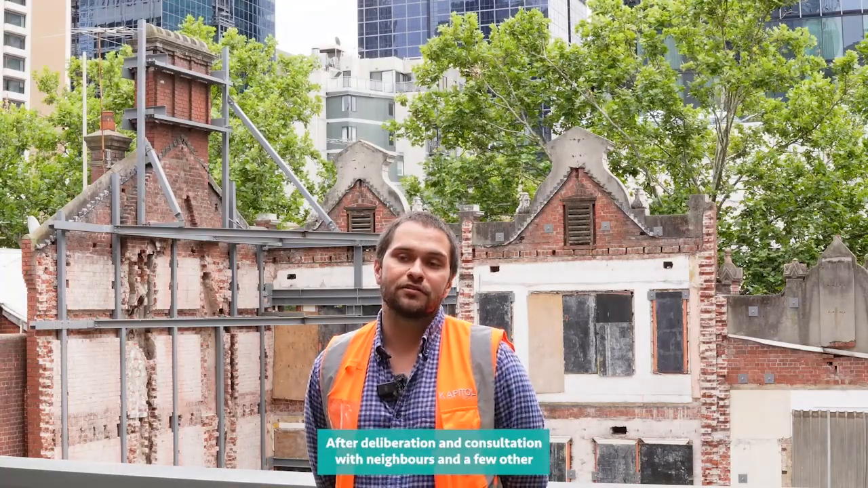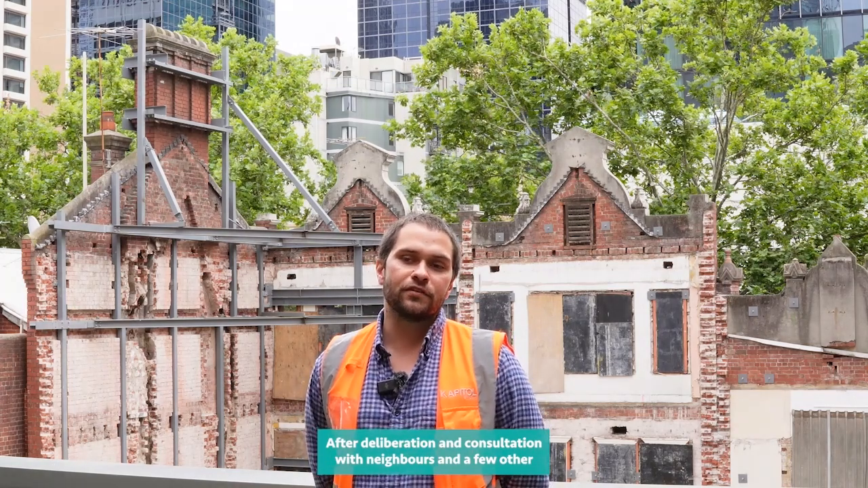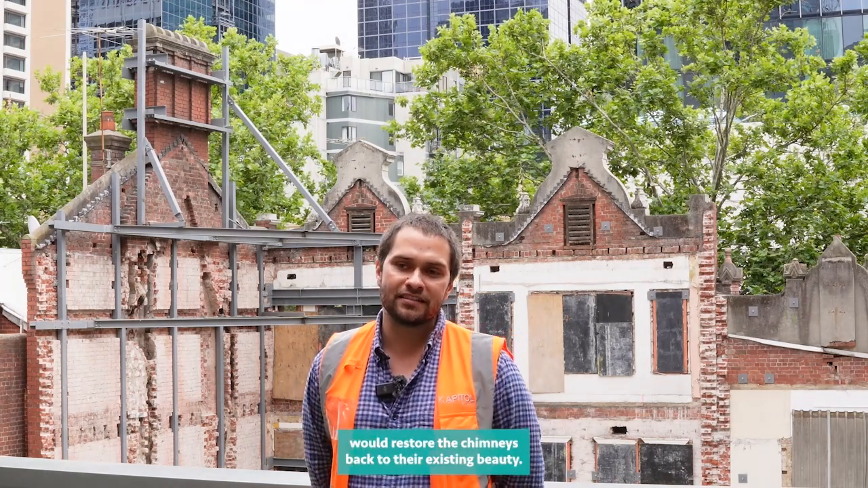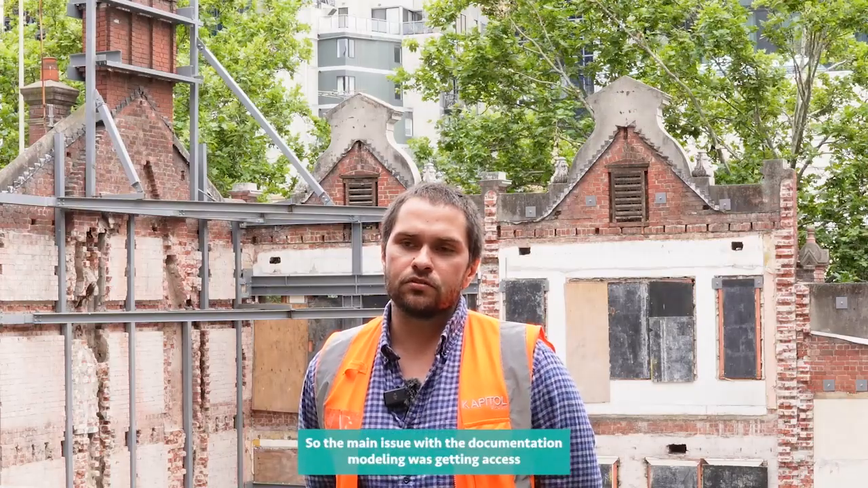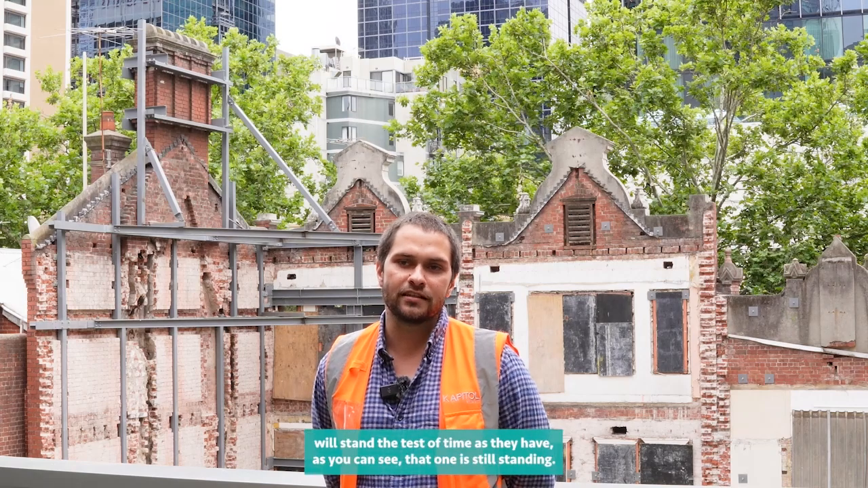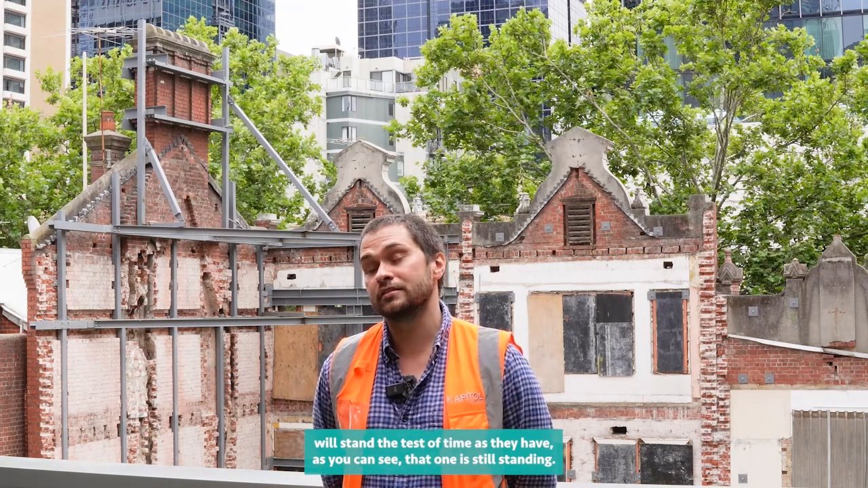After deliberation and consultation with neighbours and a few other stakeholders, we finally came up with a plan that we believed, and everyone else believed, would restore the chimneys back to their existing beauty. So the main issue with the documentation and modelling was gaining access to the chimneys. The chimneys themselves will stand the test of time. They have, as you can see, that one's still standing.